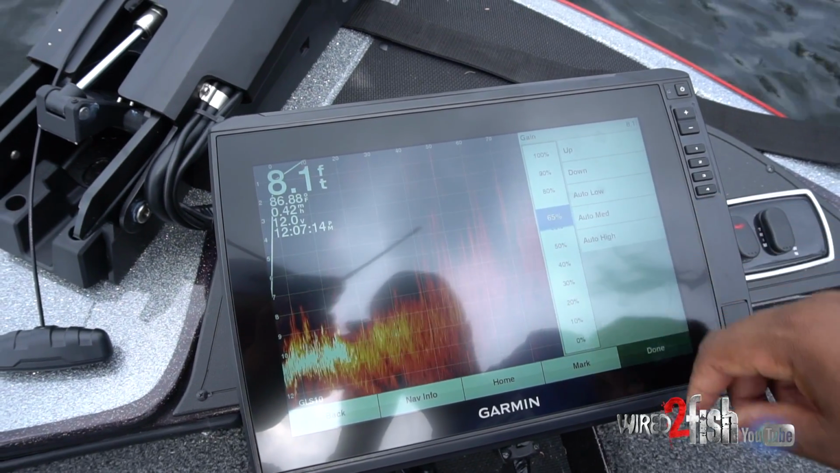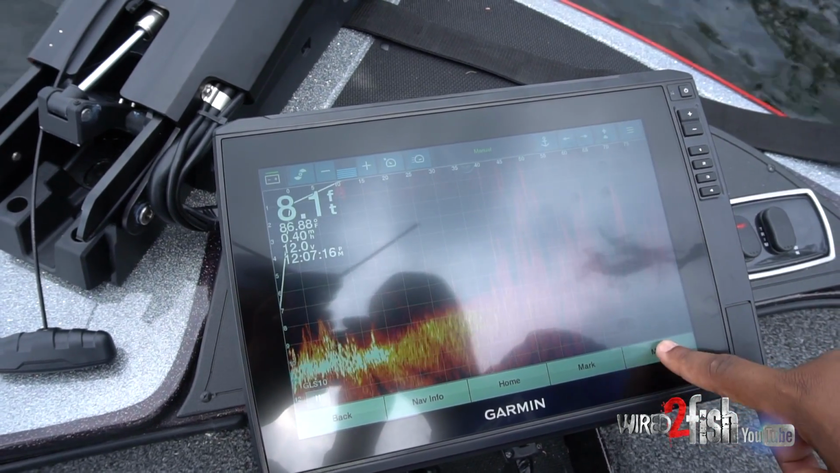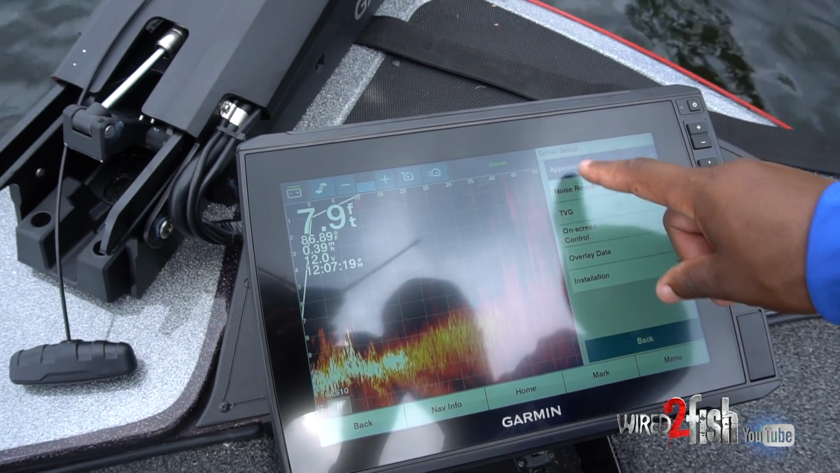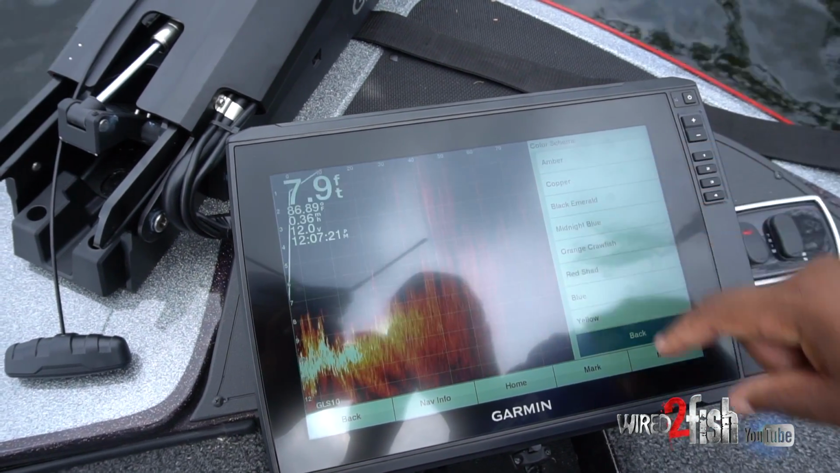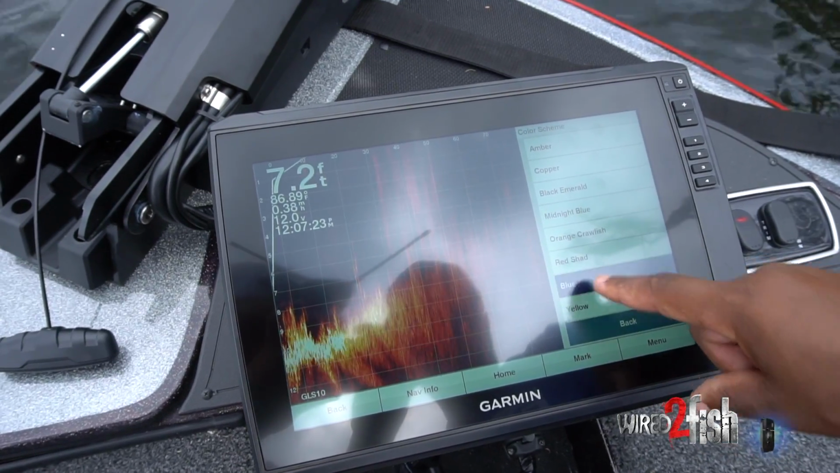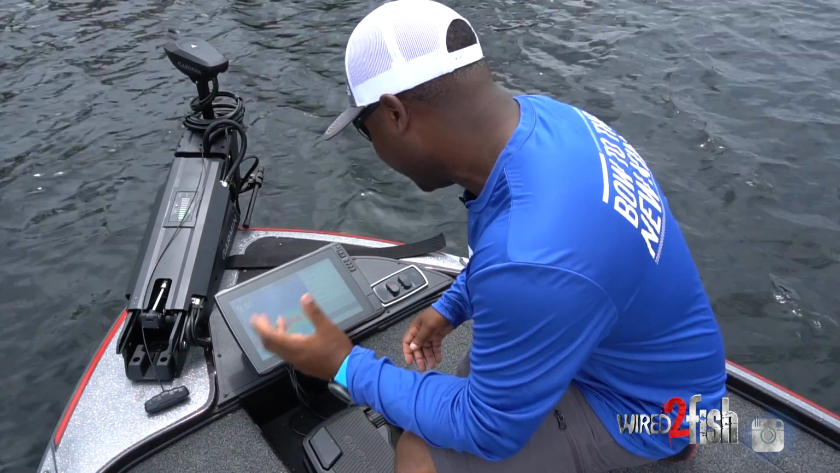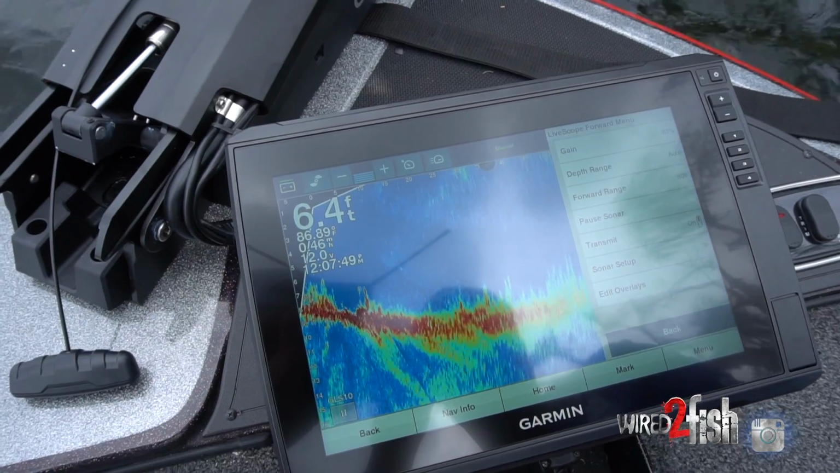I'm gonna come back into menu, and now I'm gonna go into Sonar Setup. The first thing I wanna play with on my Sonar Setup is my appearance. There's a whole bunch of different color schemes and palettes that you can choose from. I personally like the blue option. I'm gonna go back.